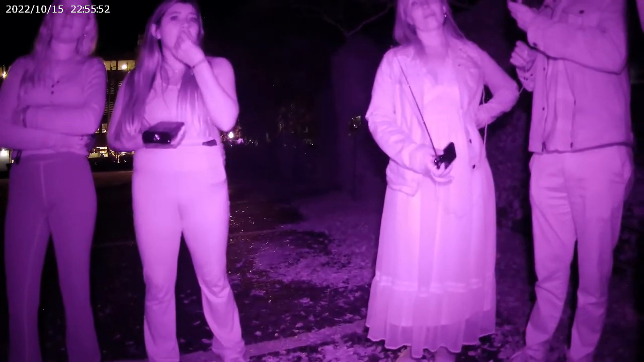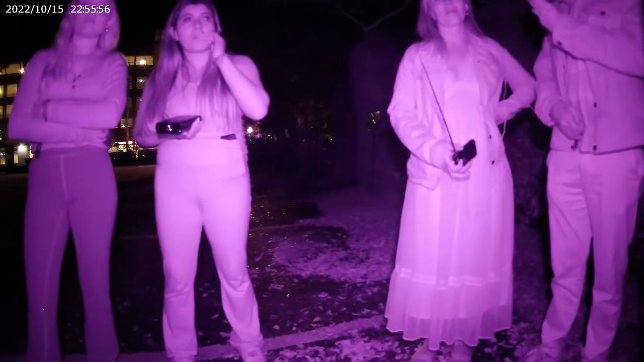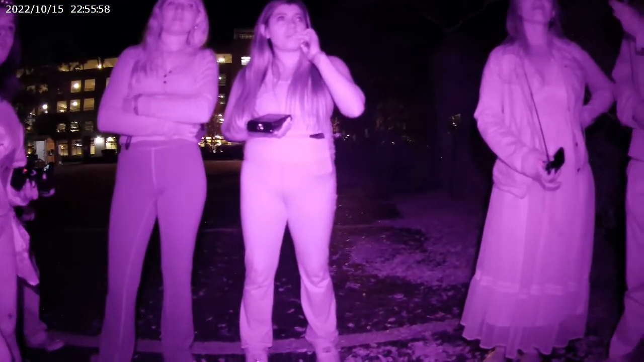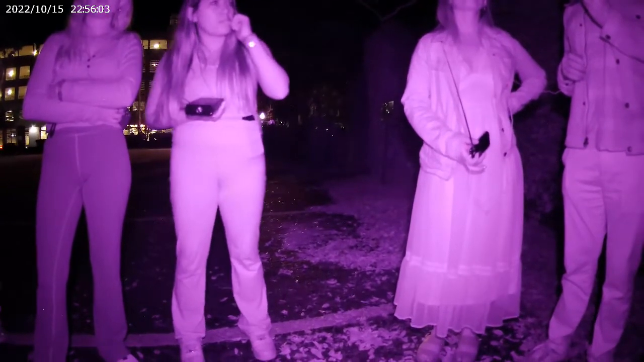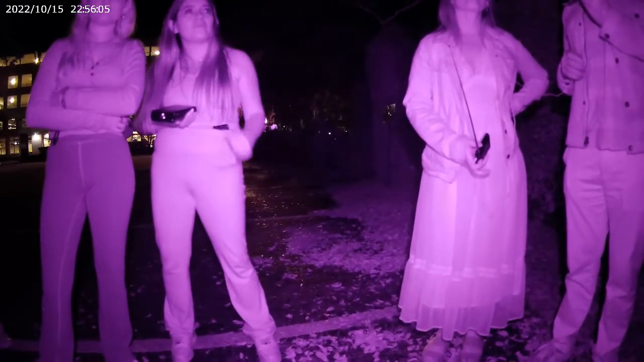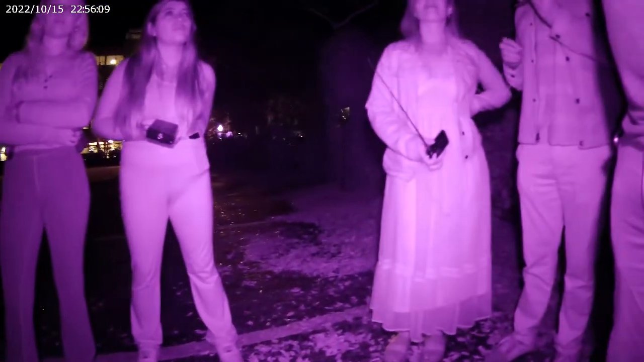Again, we're going to spread out. We're going to get those spirit boxes loud and proud. I'm going to be keeping an eye out for those officers. If I see a bunch of officers flying around on their bikes, I'll whistle and get us all out of here, and we'll probably end up across the street. I am going to go hang out on that wall over there and have a smoke, because you guys all know what you're doing. You're going to do the work now.